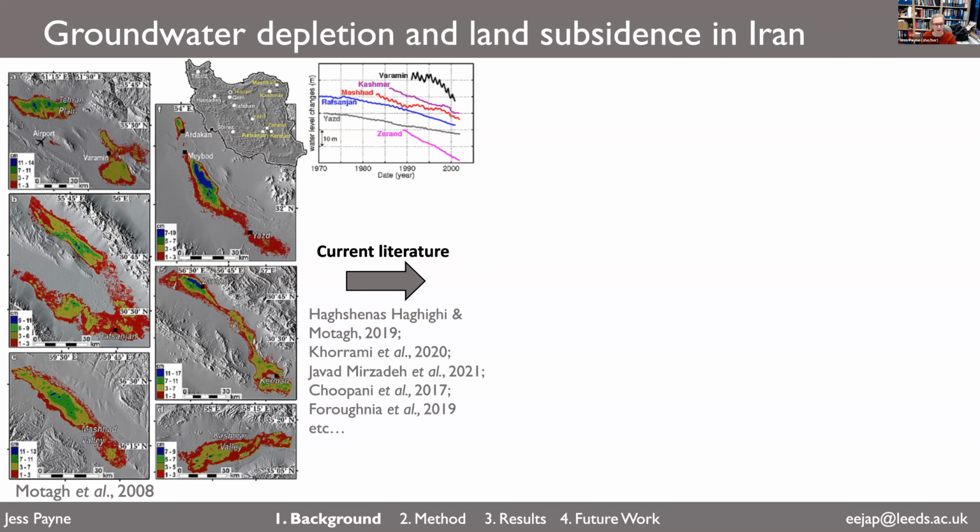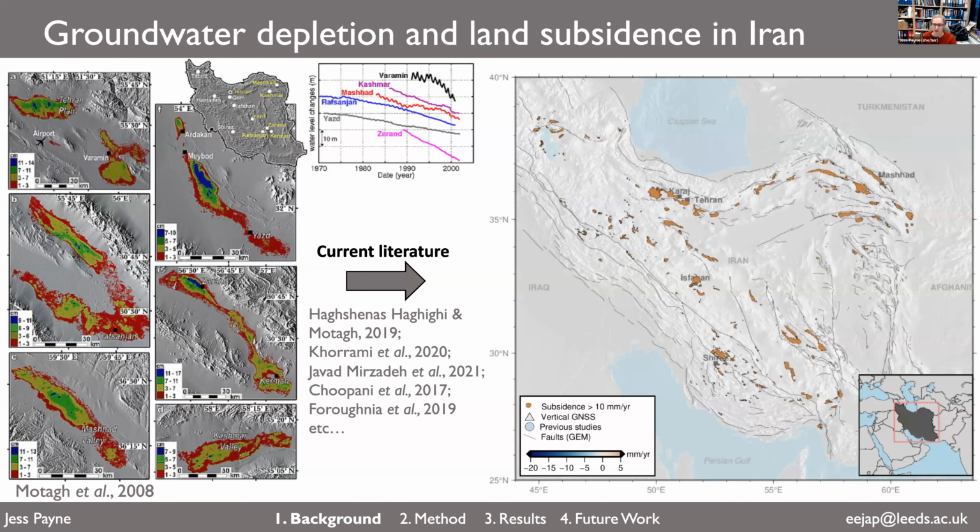Since then, there's been a really rich body of literature, mainly coming from Iranian scientists, building on this work and really building a picture of land surface subsidence across the country. So this map here shows Iran, in the background, a topographic map based on a digital elevation model called COP30. On top of that, we plotted in black the active tectonic faults in the region. And on top of that, in brown, we are outlining, based on our studies, where we believe subsidence is happening in Iran